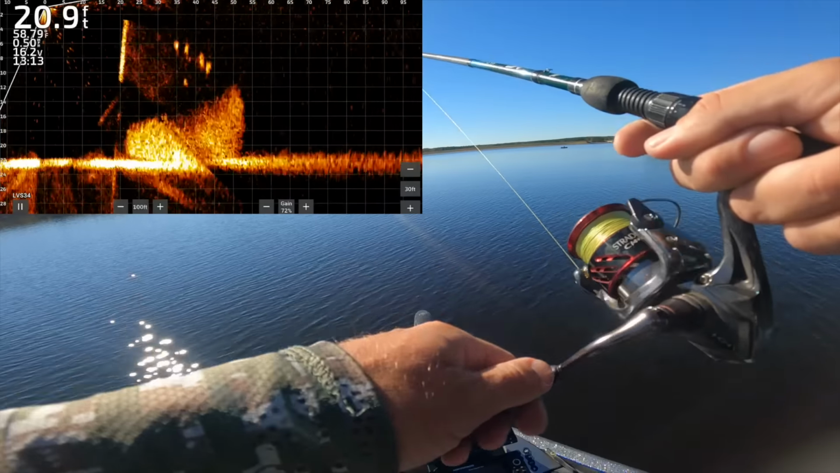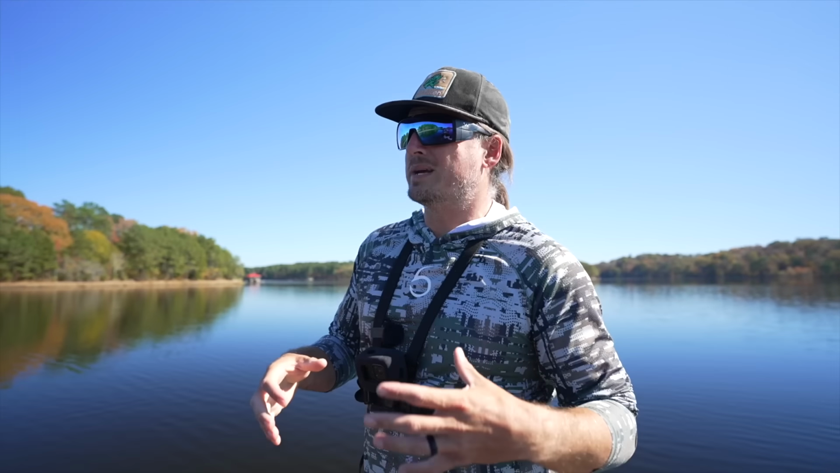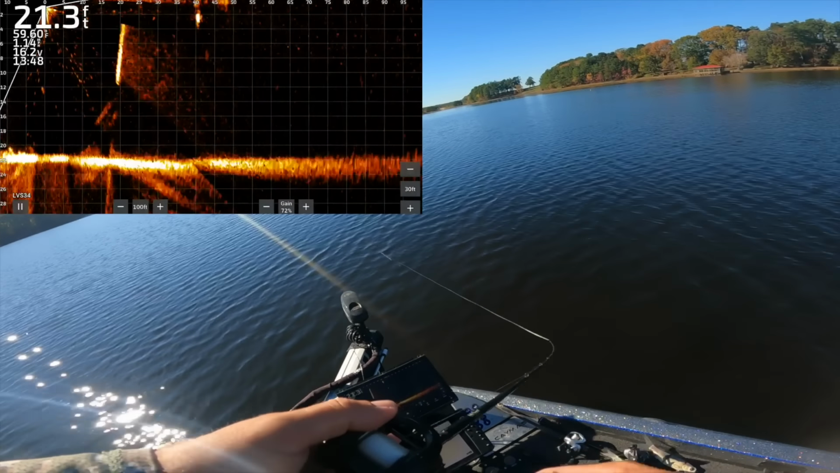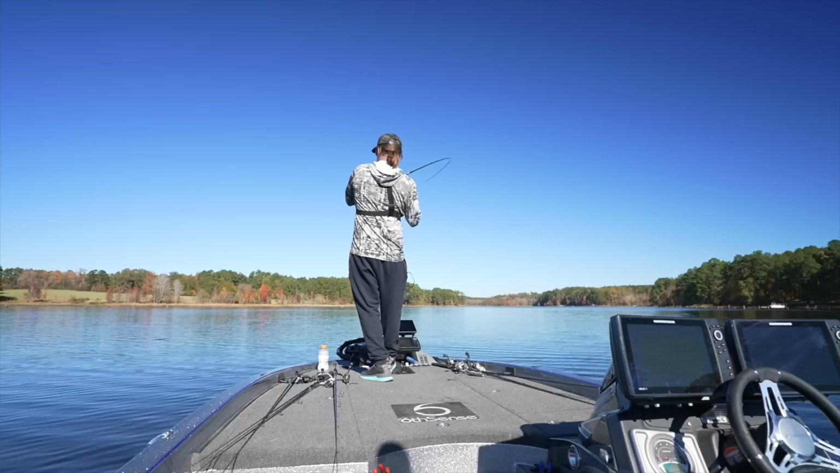Hey, it's recording. Look at that schooling effect right there. Oh God, we came up and crushed that jerkbait. I'm gonna show you exactly what different types of habitat look like. Topwater live scoping out here. Oh, here comes his buddy. He got it.